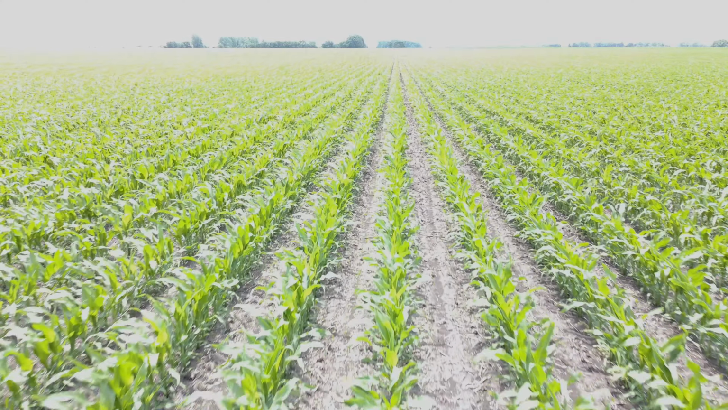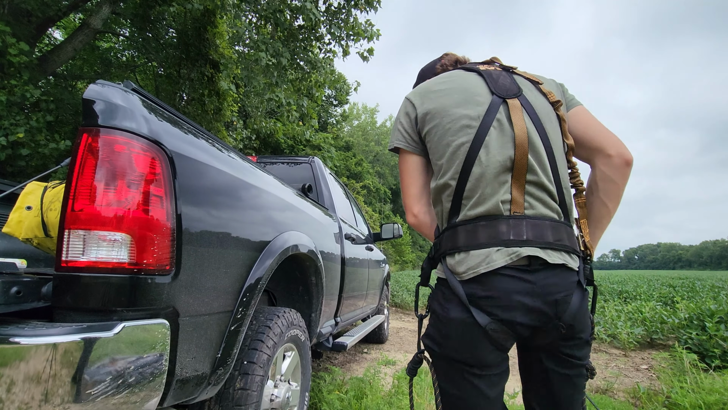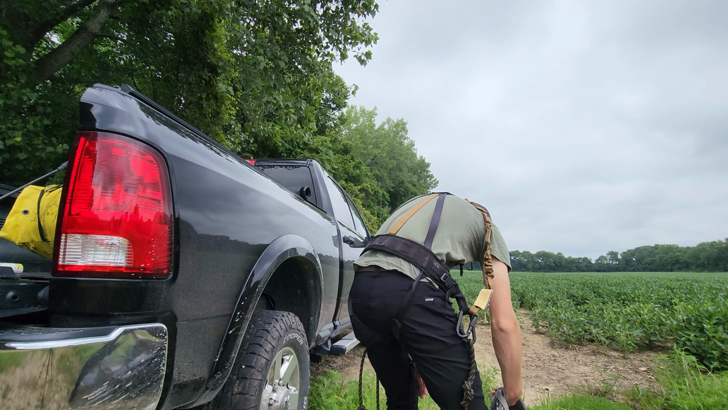Now, the downfall to this time of year is that food is everywhere. There's green food as far as you can see. If you're in an area where you have tons of agriculture, you got soybeans, you got corn, maybe you got hay, it's going to be a little more difficult to key in on one specific buck, because that buck's likely going to be anywhere. And they can travel anywhere between 3, 4, 5, 6 miles.